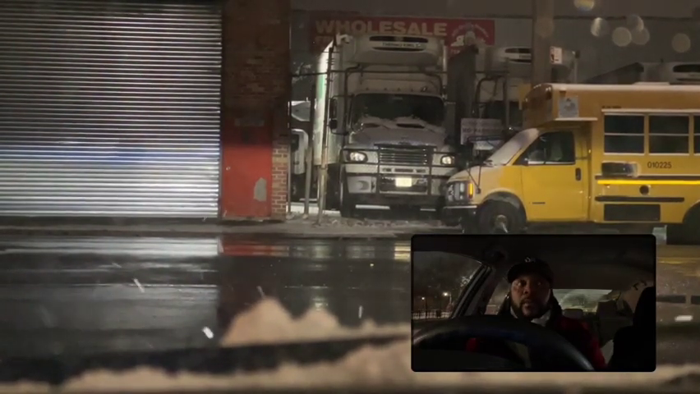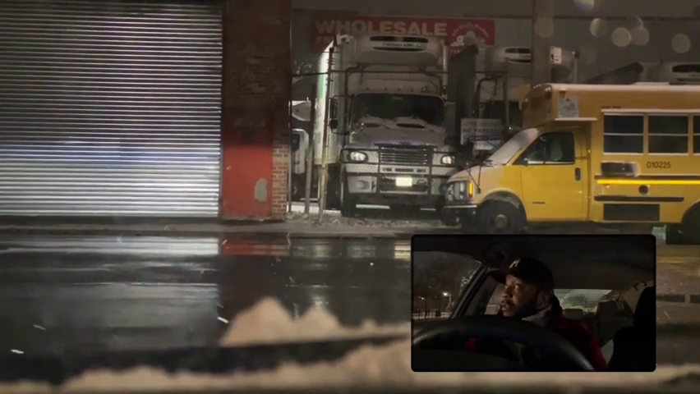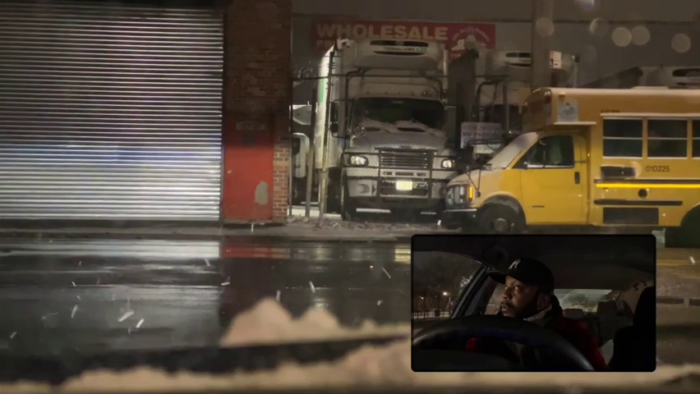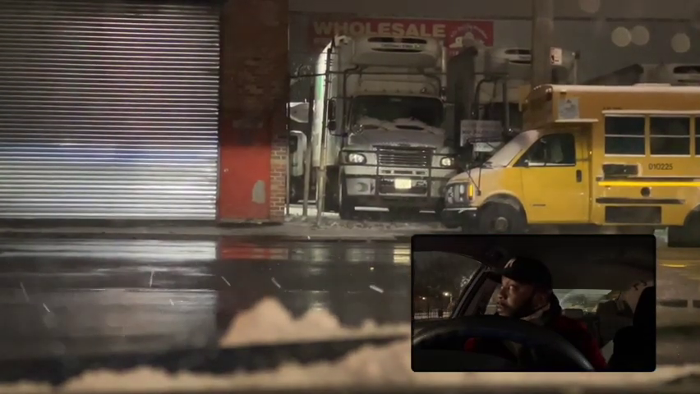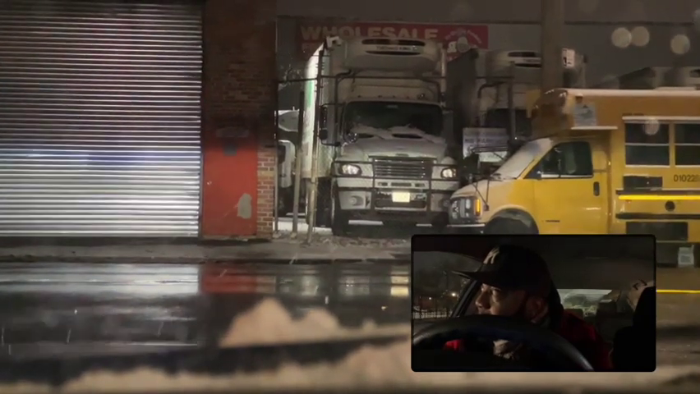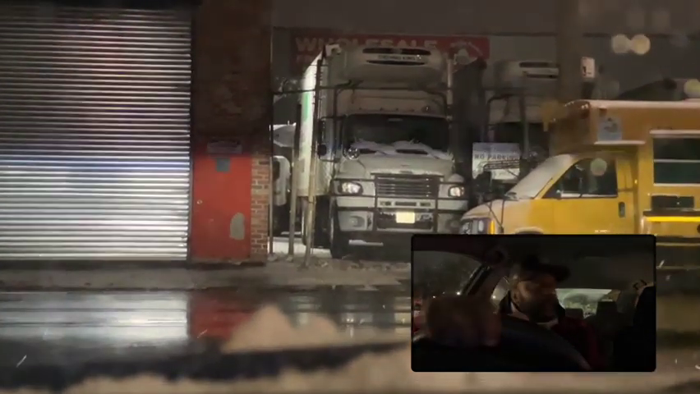Let me reverse a little bit. How heavy is the blind spot? And it's snowing too, making my life more difficult.